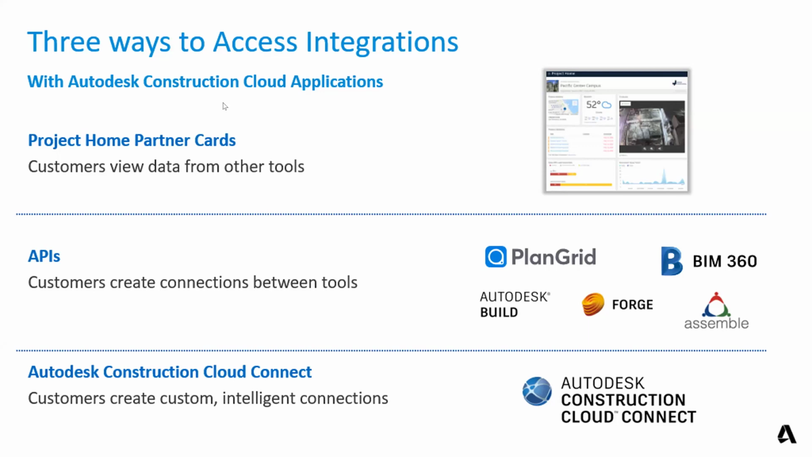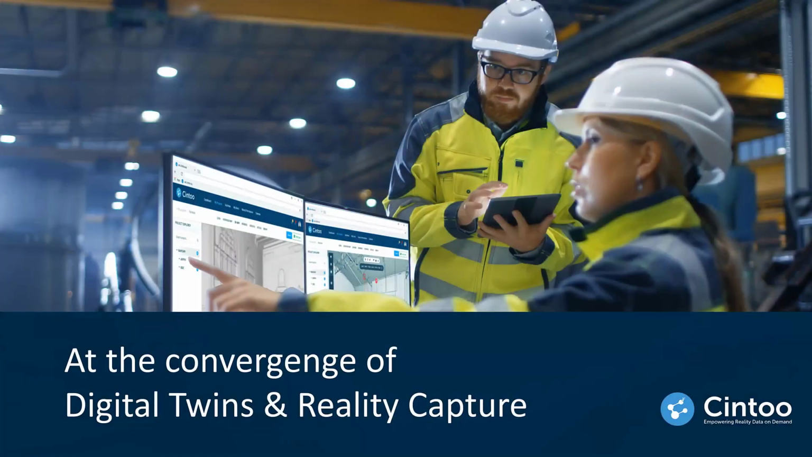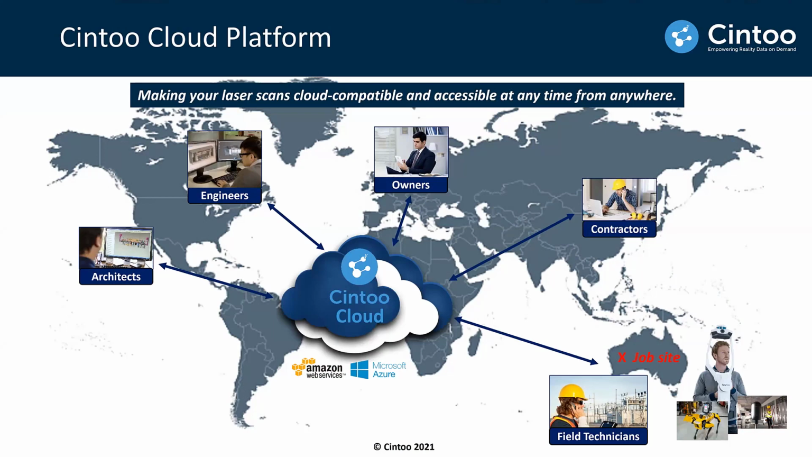Excellent. Thank you very much, Anna. Let me introduce Cintoo Cloud to you. I'm Dominic Pouliquin, based in the US, the product manager for the platform. So what we do really is at the convergence of digital twins and reality capture. We do have a platform called Cintoo Cloud that will make your laser scan data fully cloud compatible.